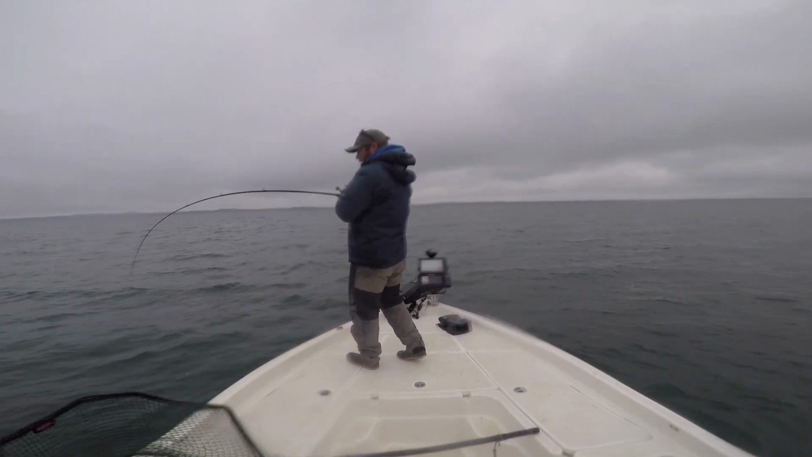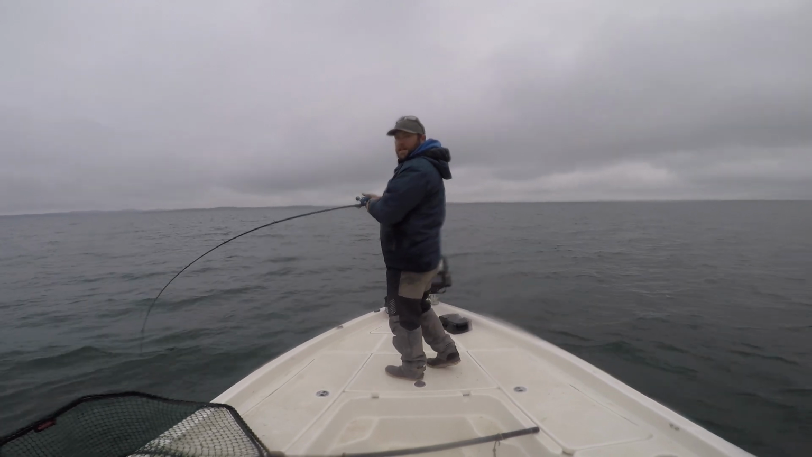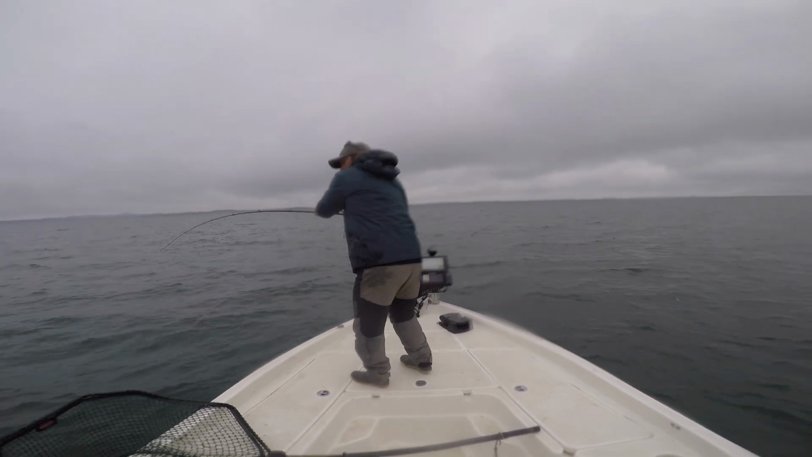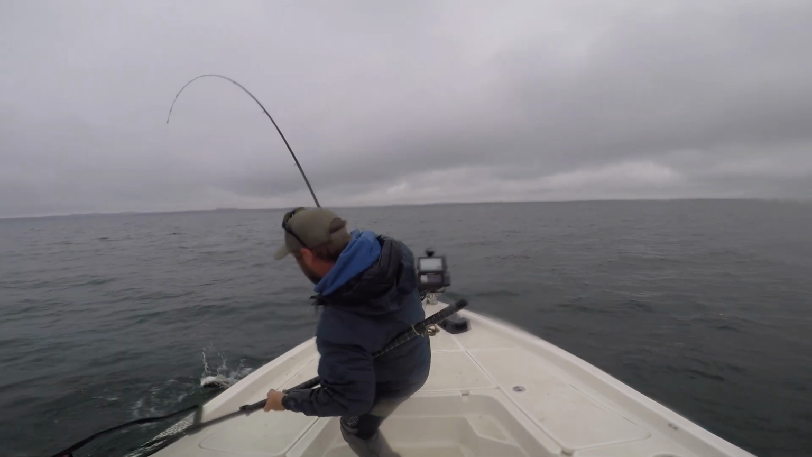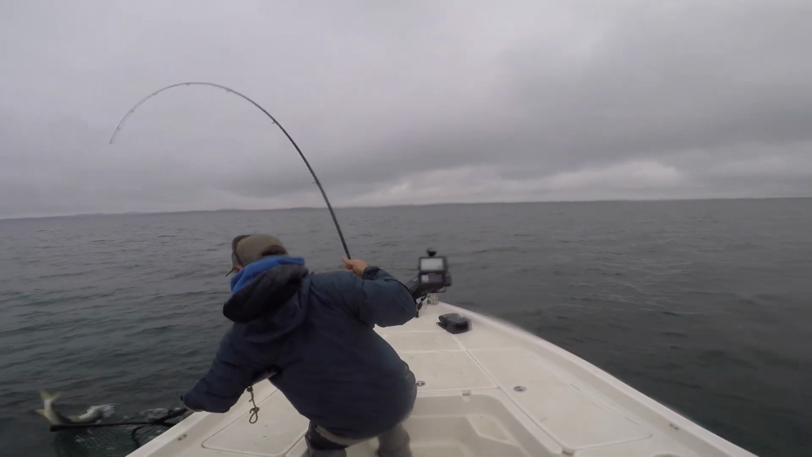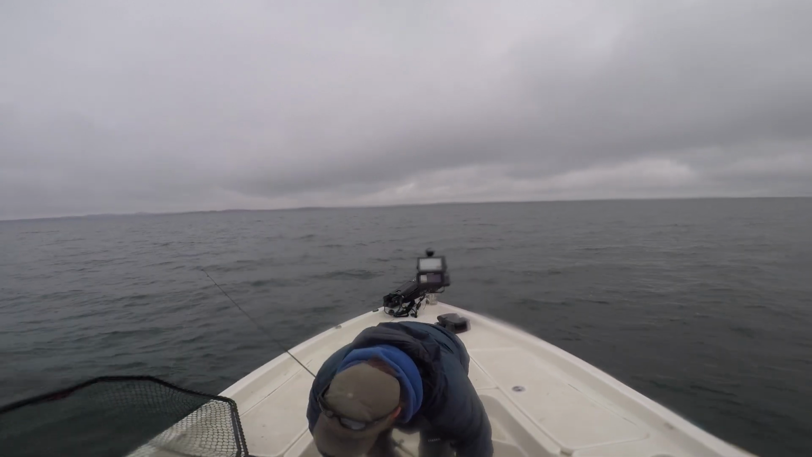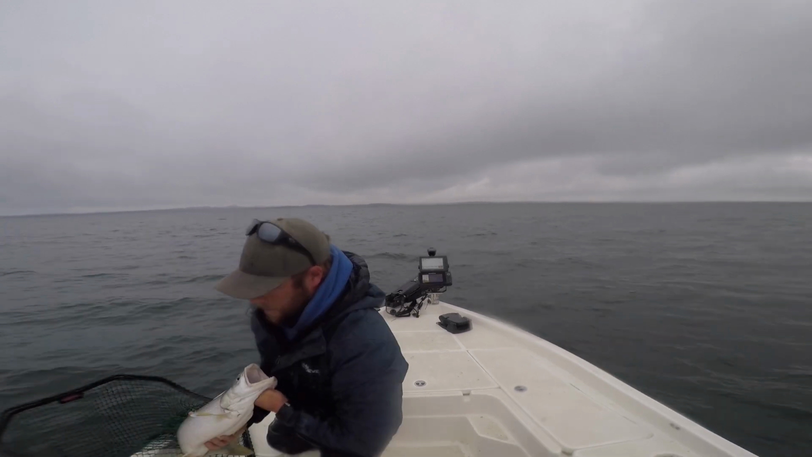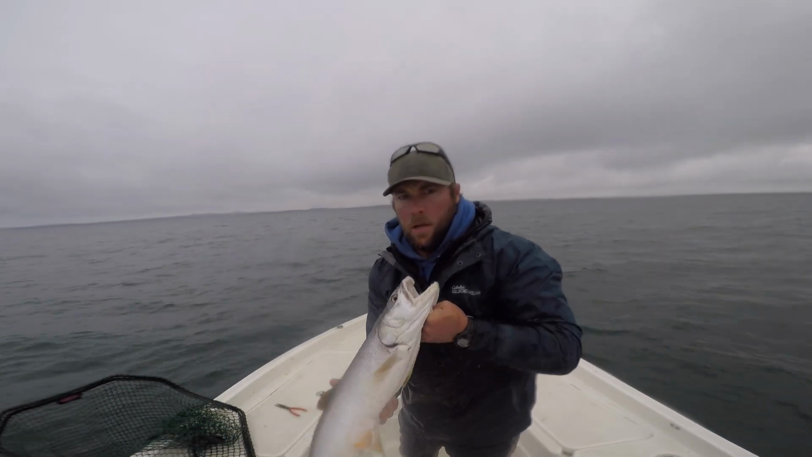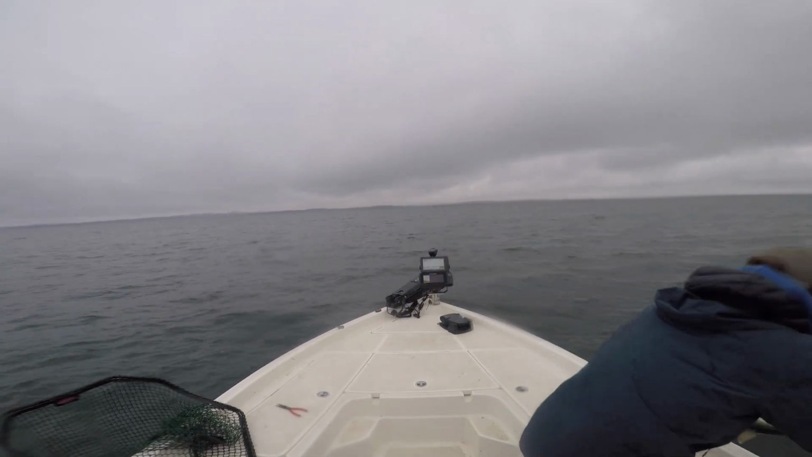So what I got here is about a 7 foot, medium heavy bass rod. Really works about perfect. Cute little guy. I should get my pliers. If you are going to keep a few to eat, this is about a 26 incher. That wouldn't be too bad of a fish to keep.